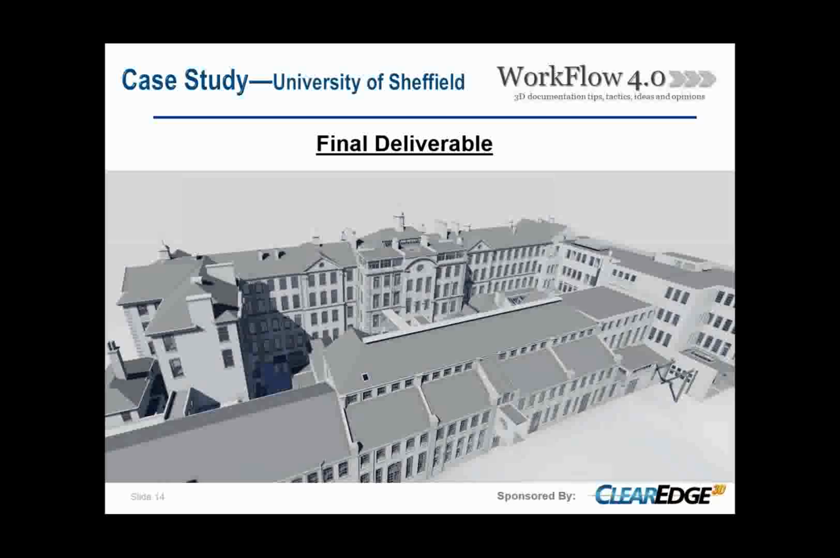So, an overview of the final deliverable. That's the whole model put together, and you can see the level of detail we've gone into externally, at least. You can see the full fenestration on all the windows, all the pipework, and quite importantly, all the roof detail and all the eave level detail, because this was pretty essential for their roof plans.